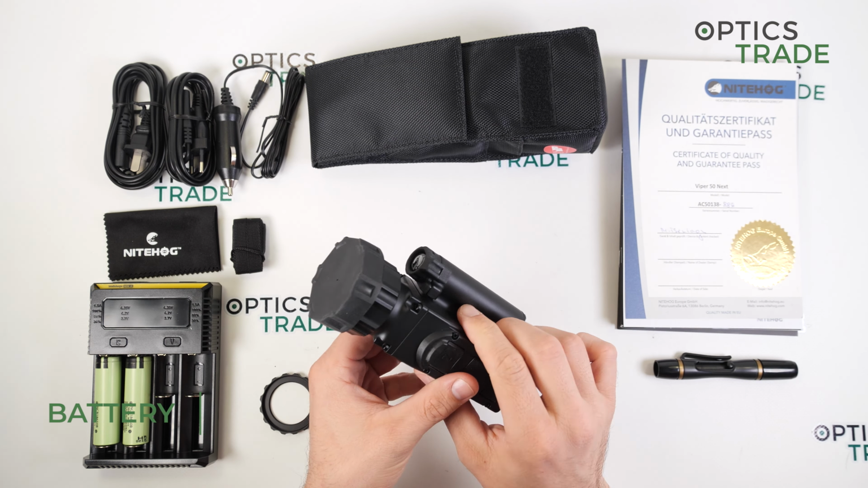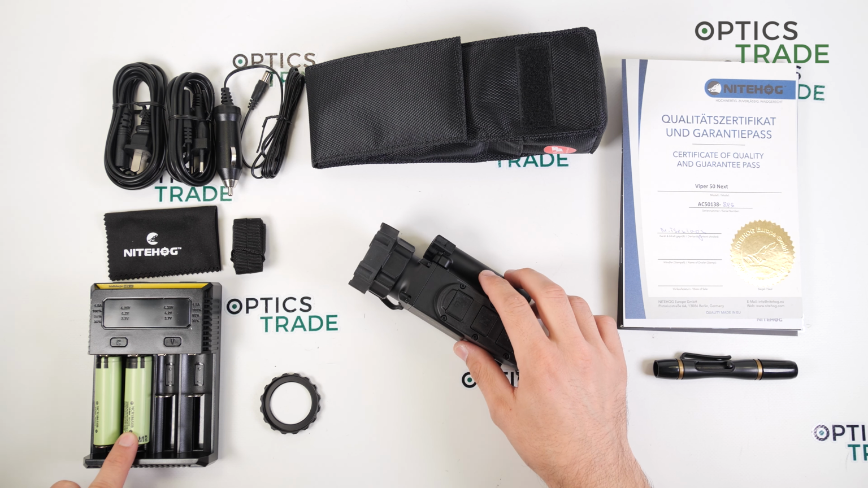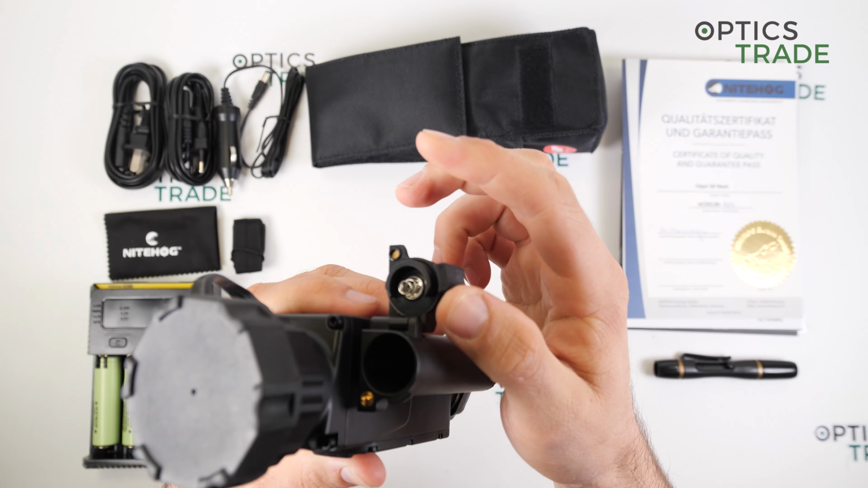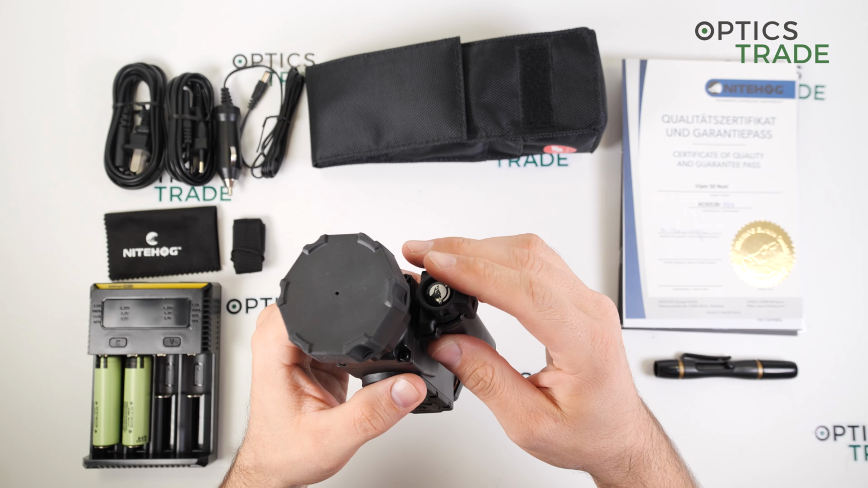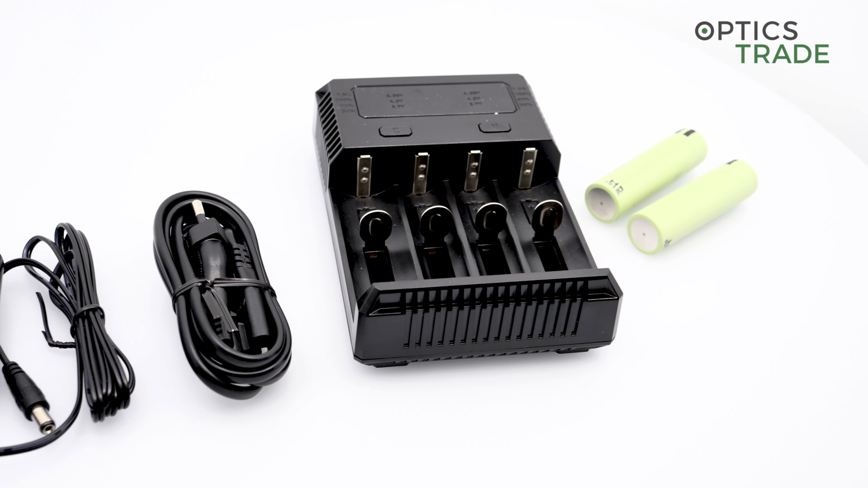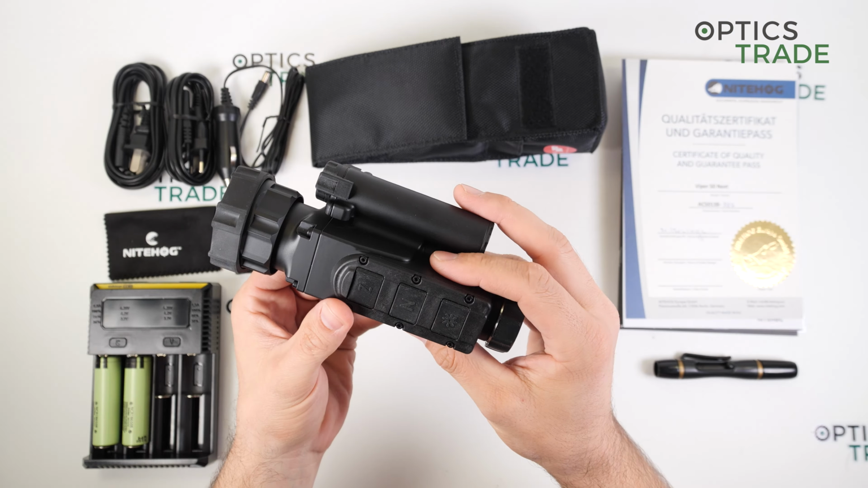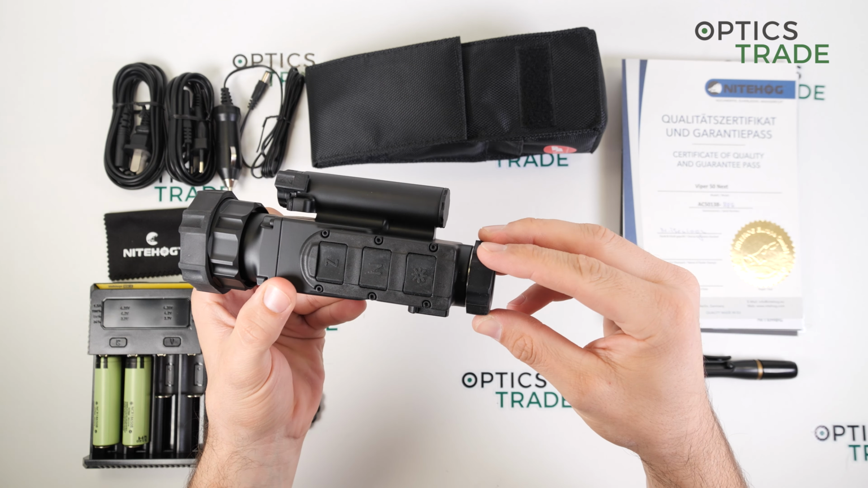For the operation, you need one 18650 battery, which comes inside here. Here is the battery compartment, and with one full battery charge, the operating time is approximately 5 hours, so quite a long operating time. The startup time is approximately 8.5 seconds from what I measured.